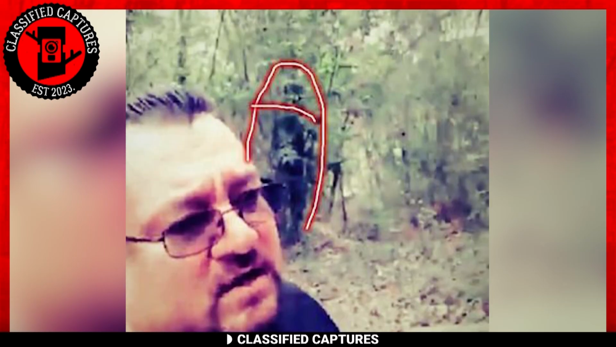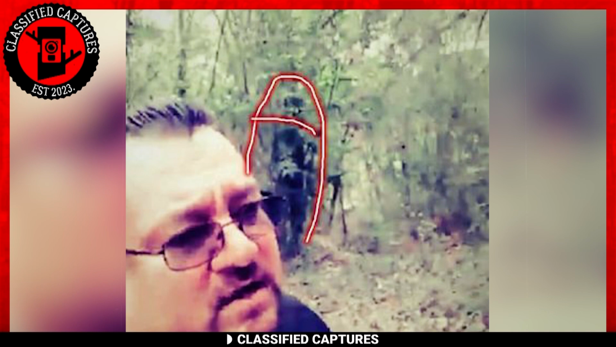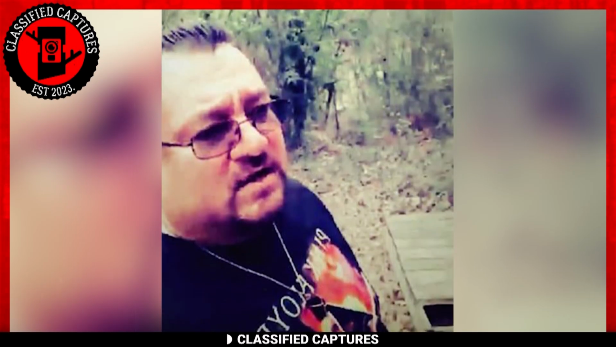The gentleman entertains the notion that it could be a skinwalker or even a dogman, and honestly, it's not an entirely far-fetched idea. The figure certainly has a human-like stance, but when you examine its upper half, it becomes abundantly clear that this is no ordinary human. Unless, of course, there's someone with a penchant for lurking in the bushes, indulging in a little late-night stalking.